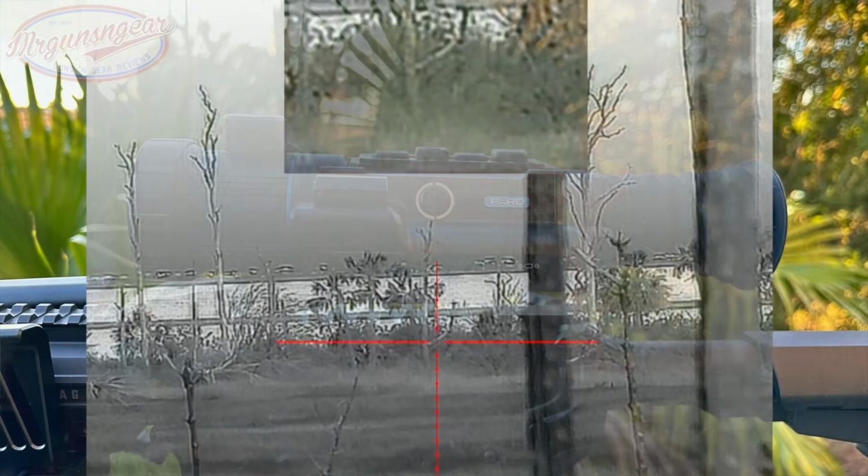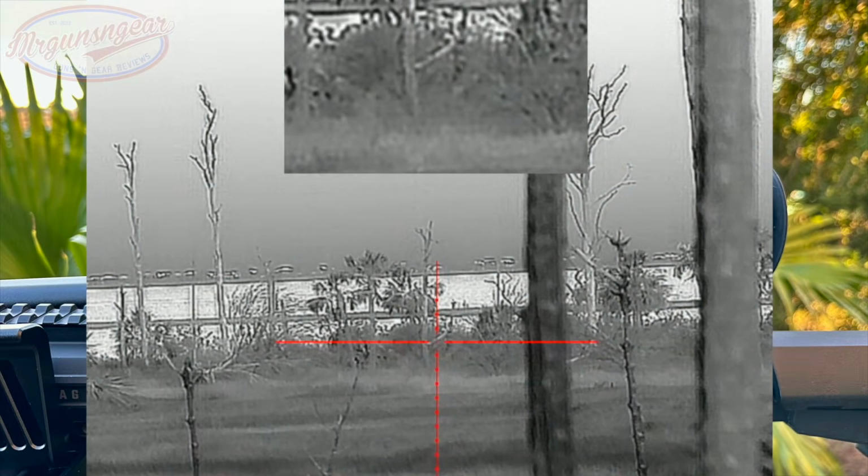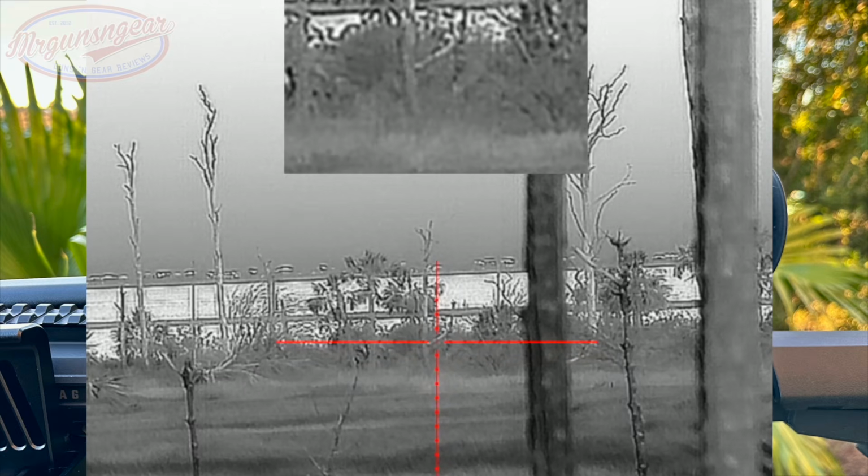So I suppose with that, let's get this thing mounted up on the tripod and let you guys see what it looks like when you're actually looking through the optic itself. All right, I think we have the image synced up here with the audio from the main camera, and hopefully you guys can see an image out there. And you guys are seeing some palm trees and some water.